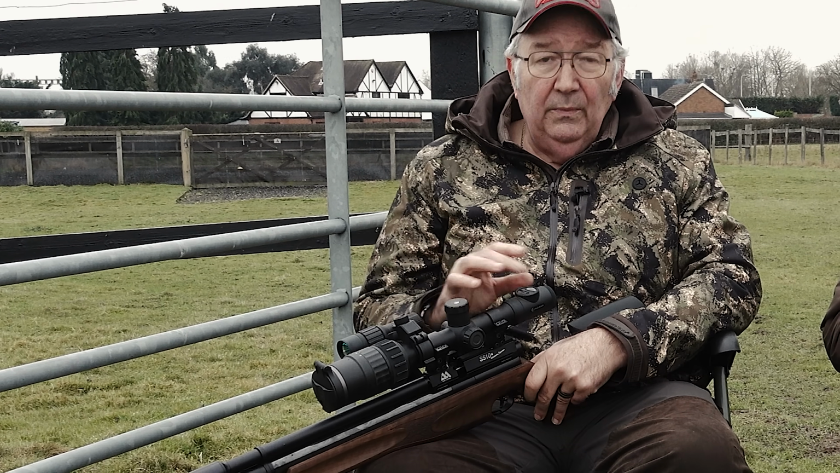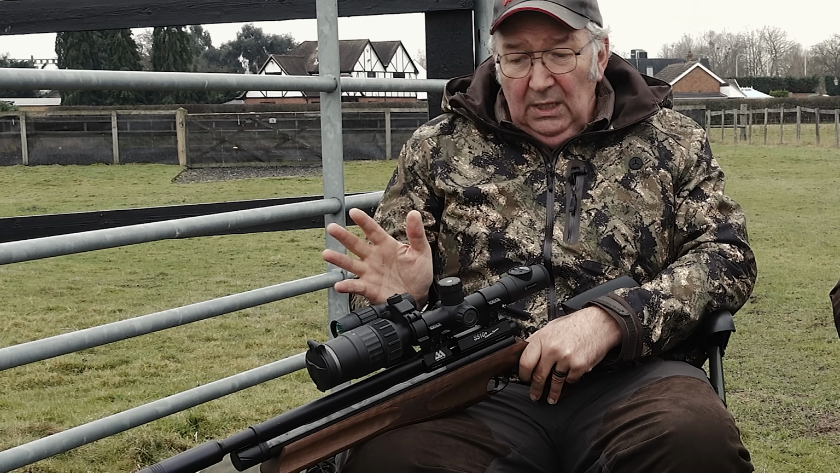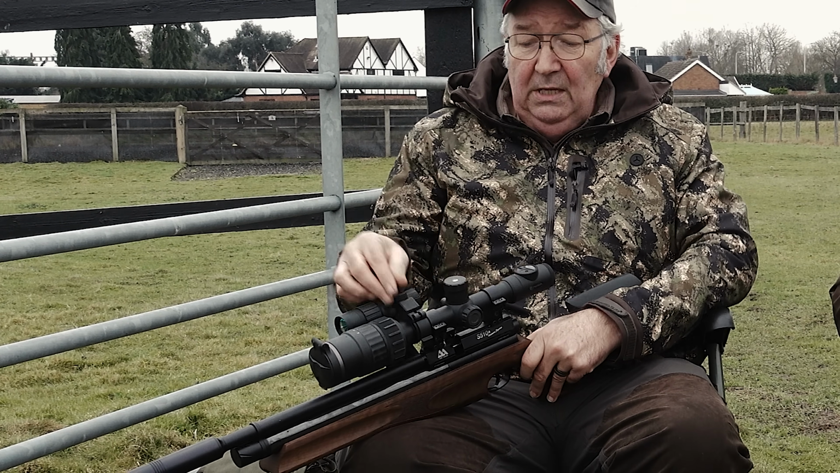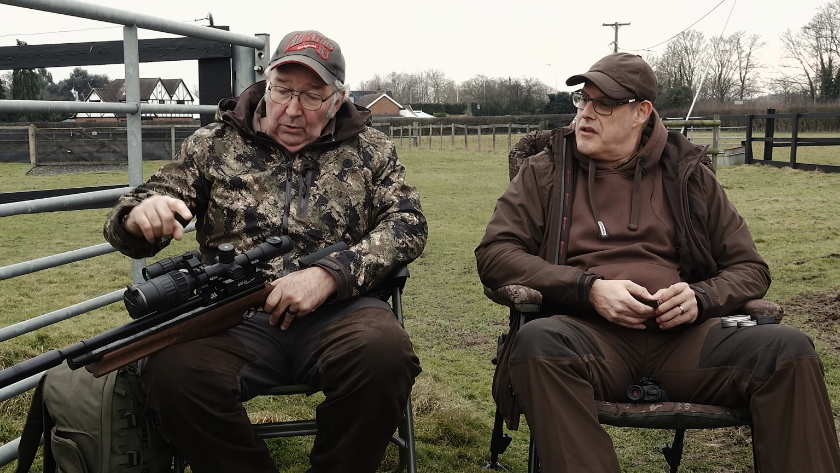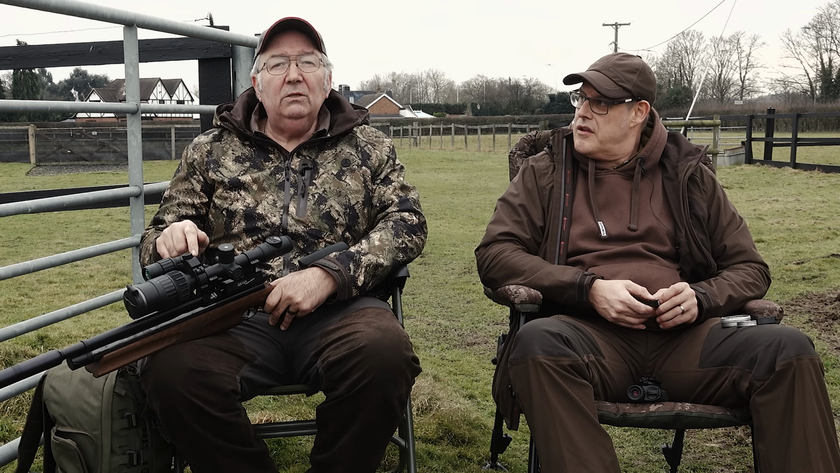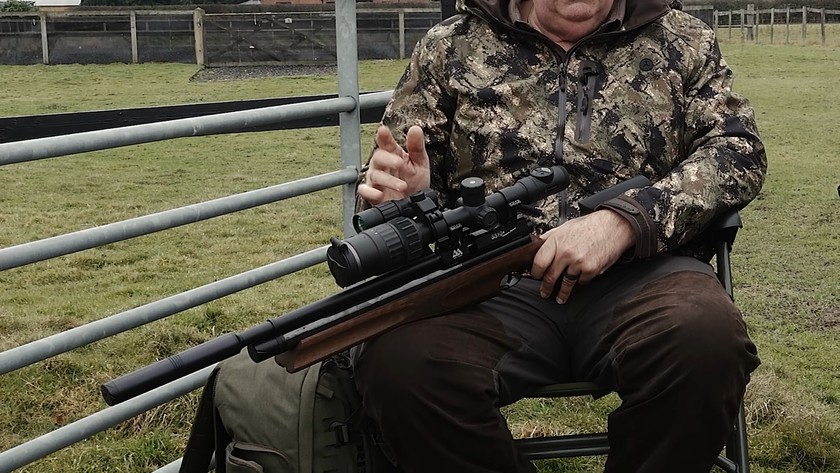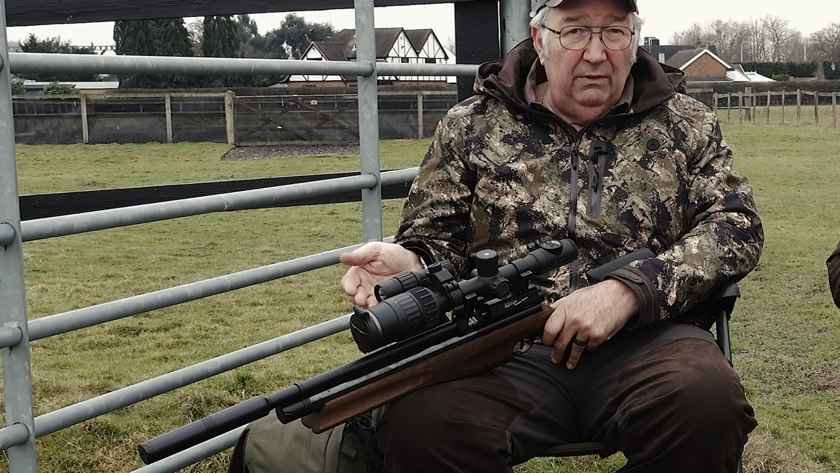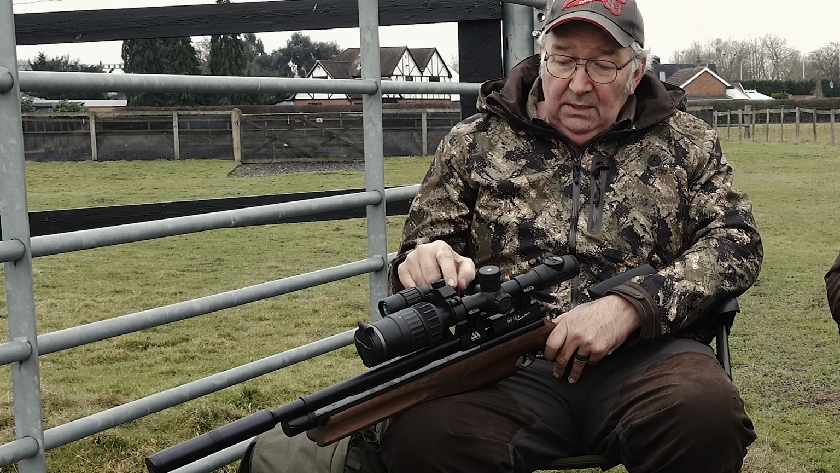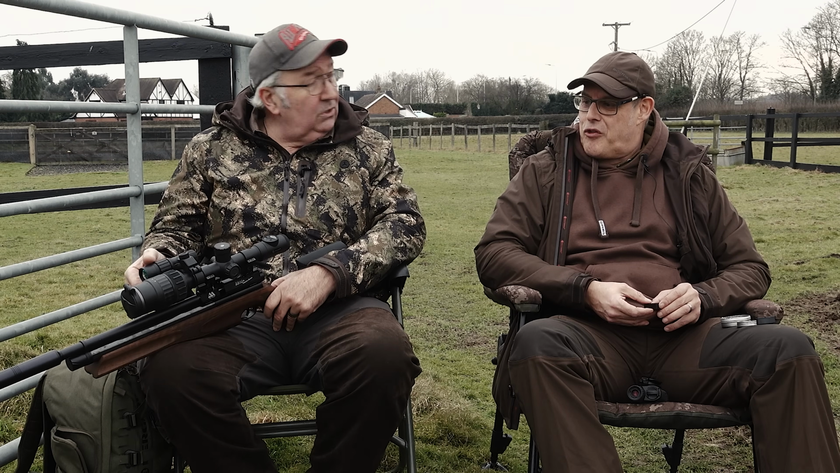Same menu-driven navigation through the zeroing and everything else, and it can do a load of other stuff that I don't need. But it's got some brilliant little low-tech things, like when the illuminator's on, there's a tiny little green LED to tell me that it's still going, which has been lacking in other forms of lighting. Obviously you can't see infrared, so you don't really know that it's on, but with that little green light shining, I can switch it off when I don't need it. It's a great touch, isn't it?